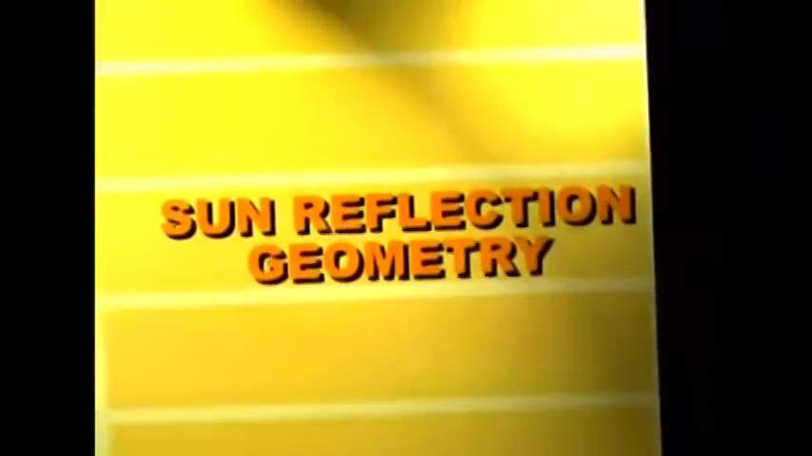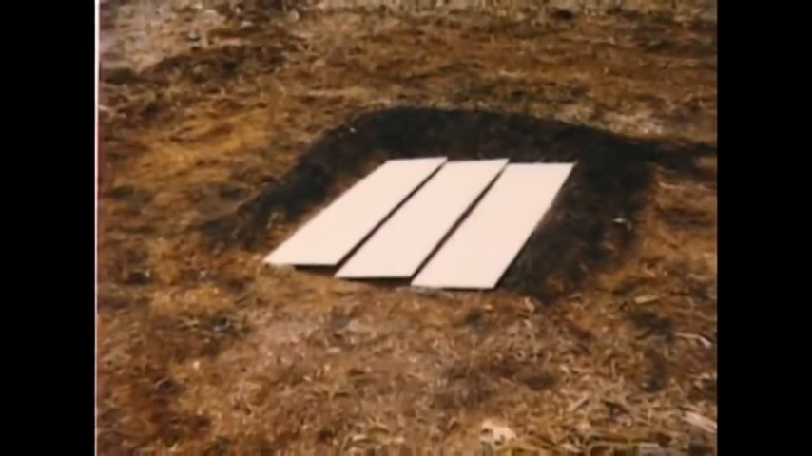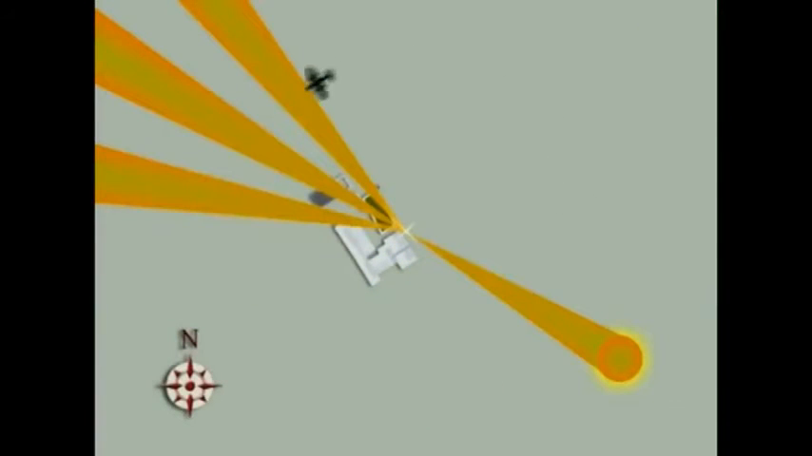According to the Sunlight Reflections Report, in order to duplicate these multiple flashes, the reflective surfaces would have to be exactly the same shape and size and positioned in an array too precise to occur by chance. To record sunlight reflections at 10 flashes per second, the FBI's small aircraft would have had to travel at Mach 1.8, nearly twice the speed of sound.